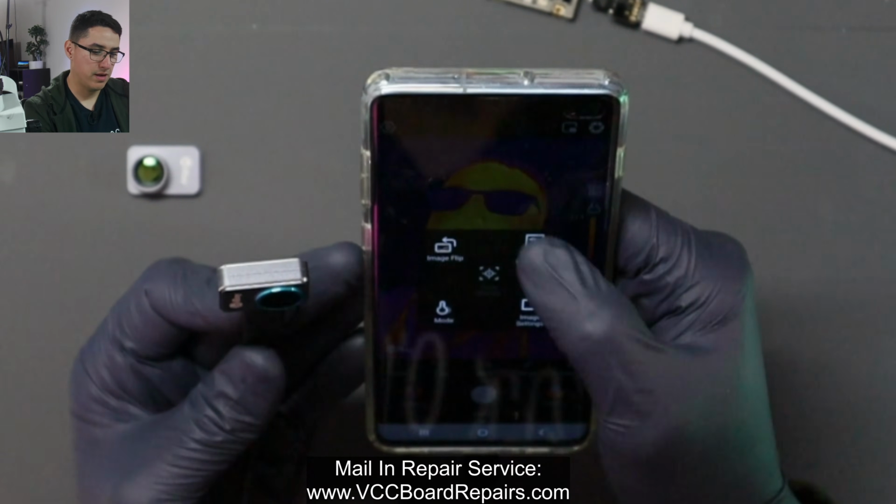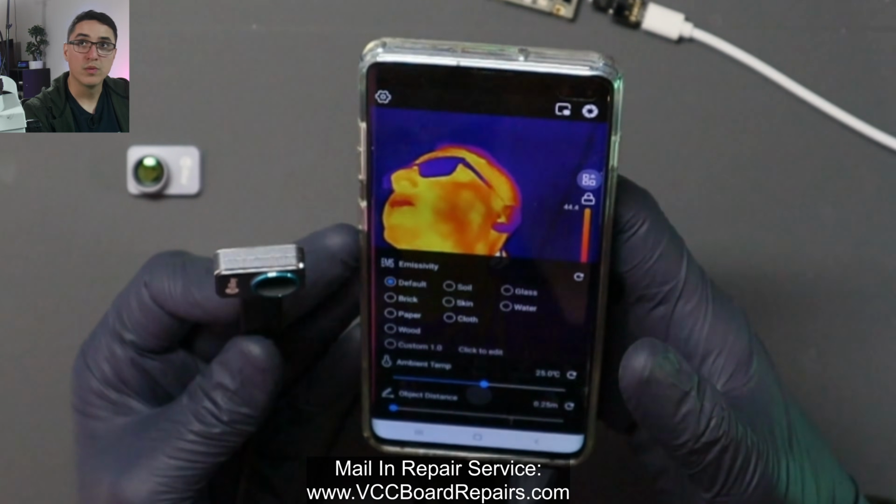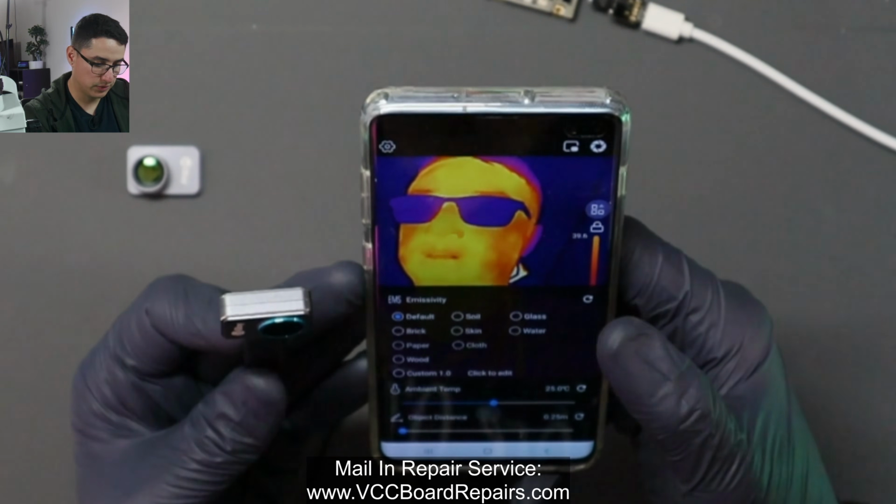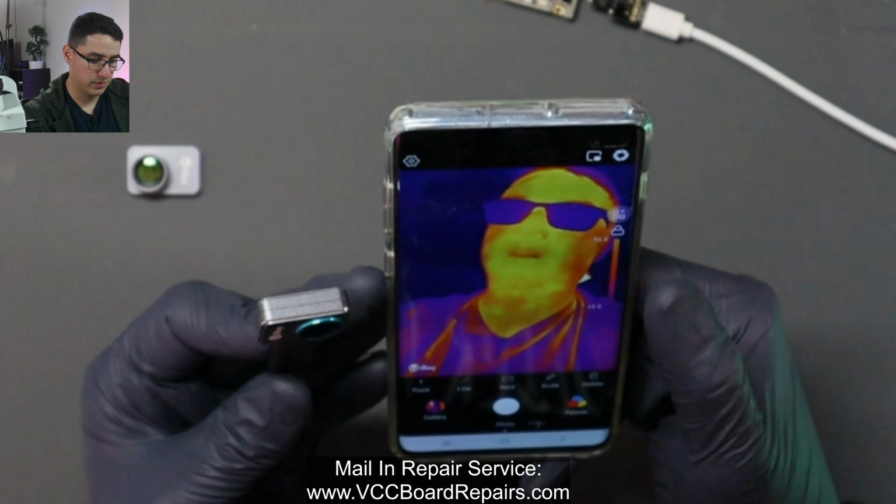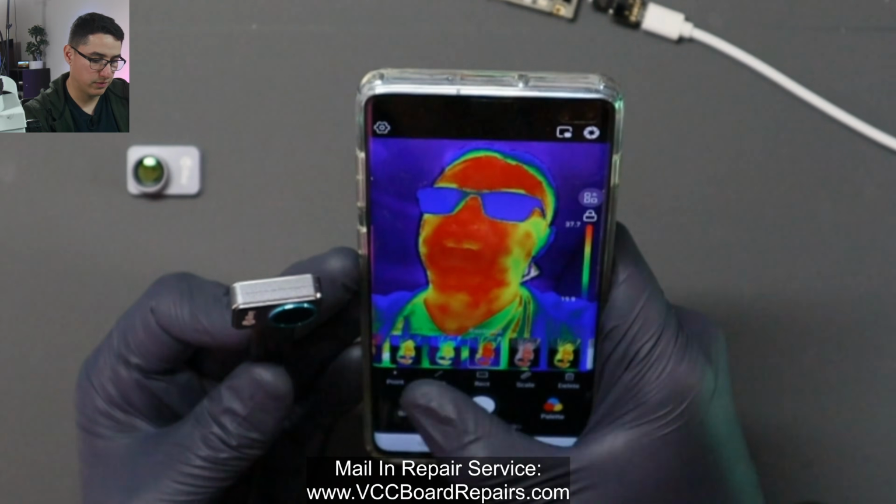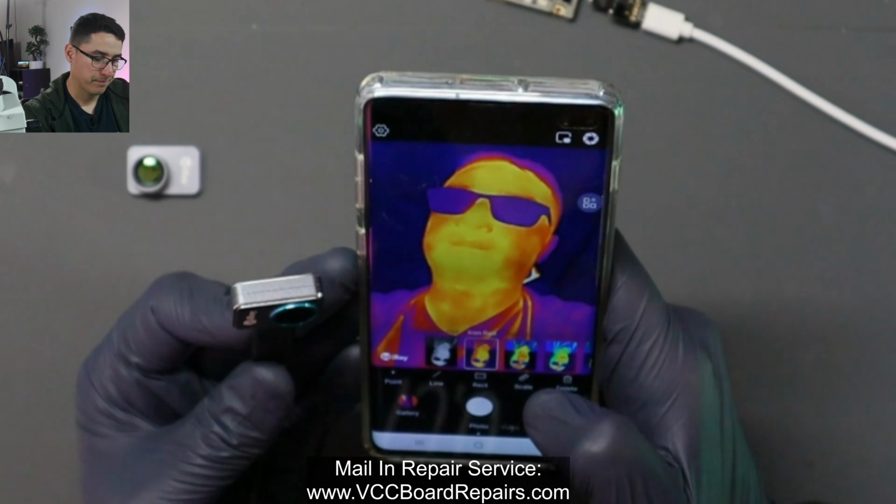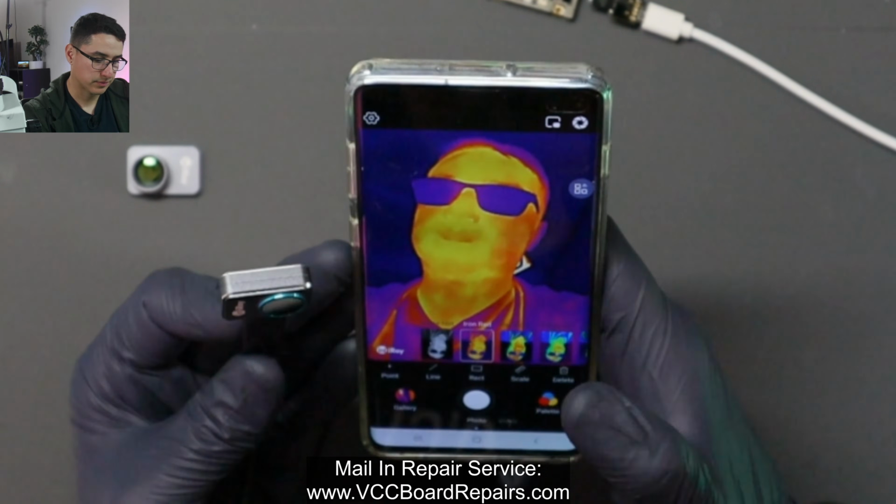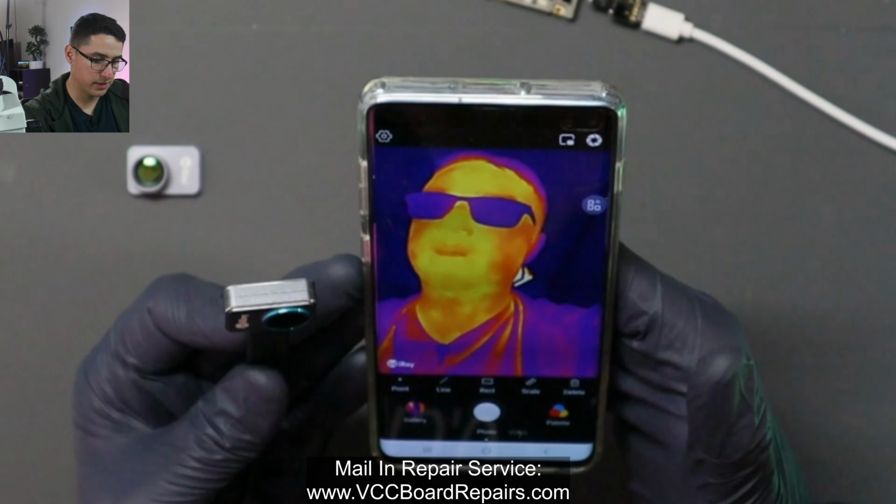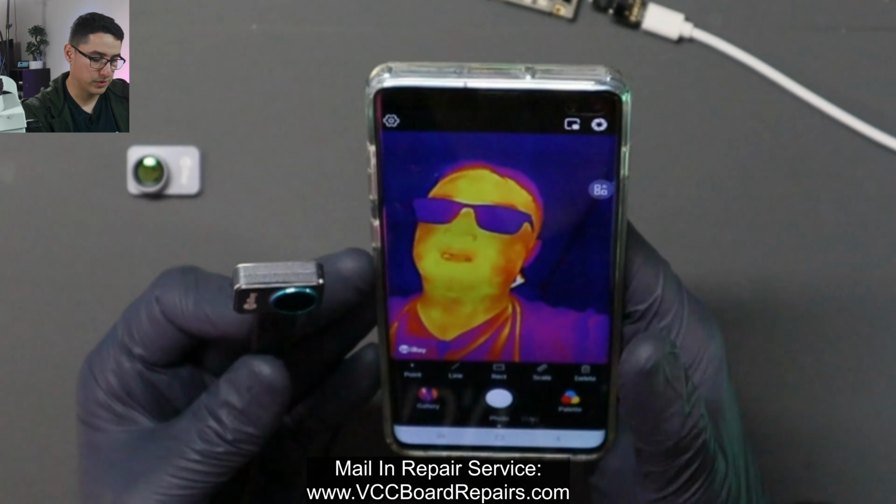And then we have variable corrections. Honestly, this is way too deep in the thermal settings. That doesn't really matter to me. And then the color palette, so whatever one you like best. Personally, I like the iron red. It seems to be the most clear for me for finding shorts.